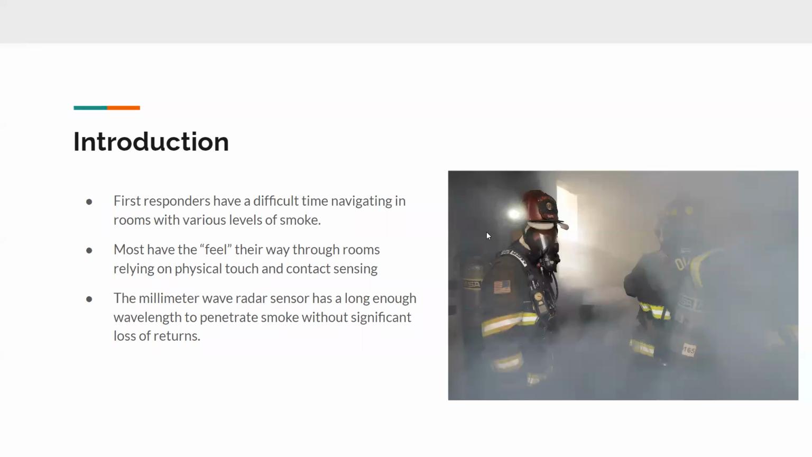First responders have a really difficult time navigating in environments with a lot of smoke. They're actually trained to basically feel their way through the rooms, literally relying on physical touch and other bodily contact sensing, which is, as you might imagine, not very effective. Lots of injuries result from this, from falls from unknown ledges and stuff like that.